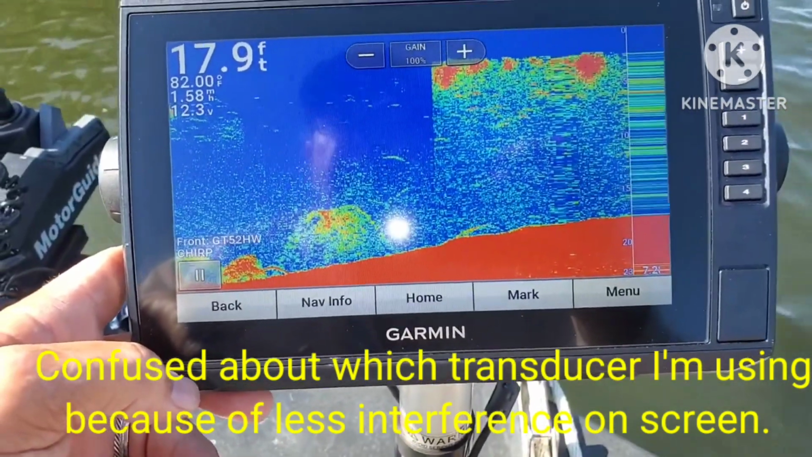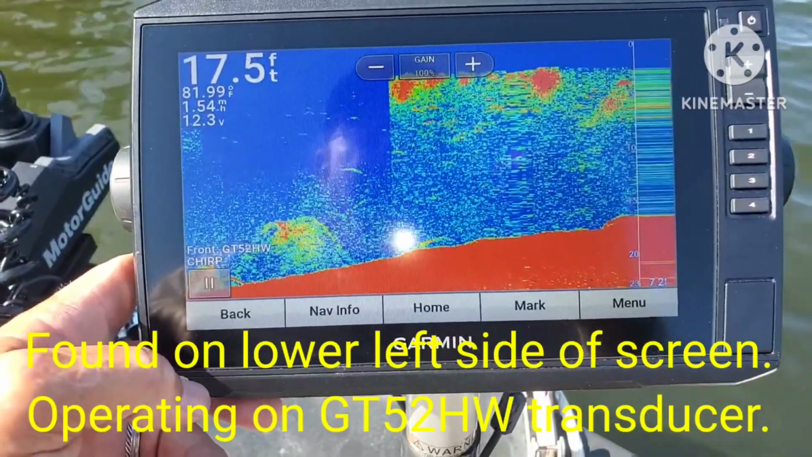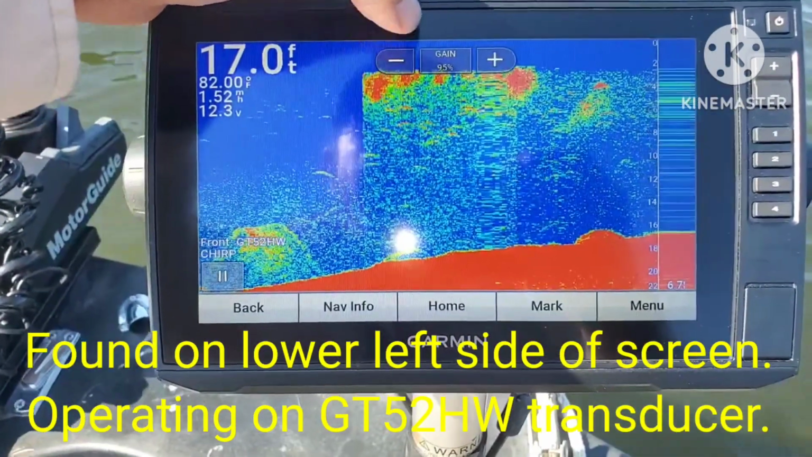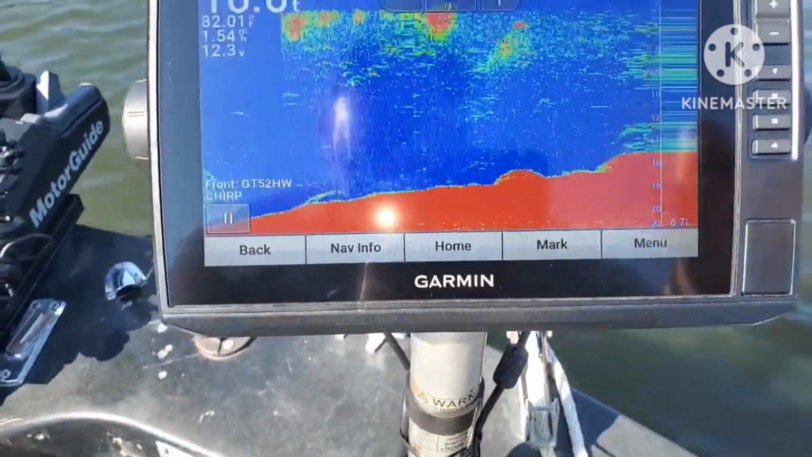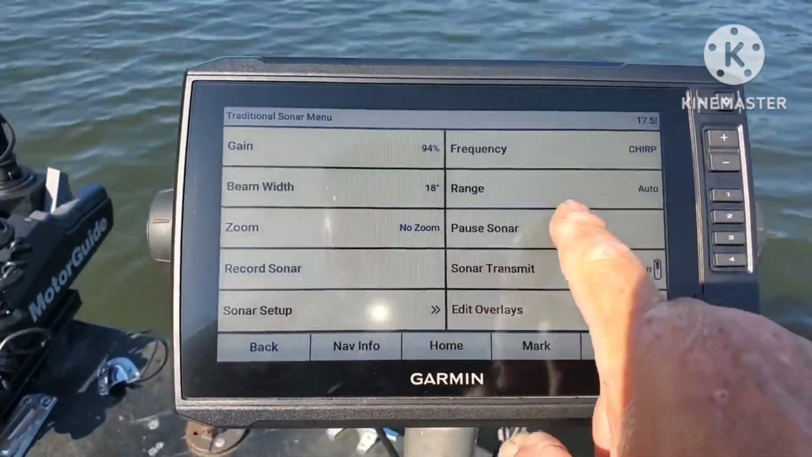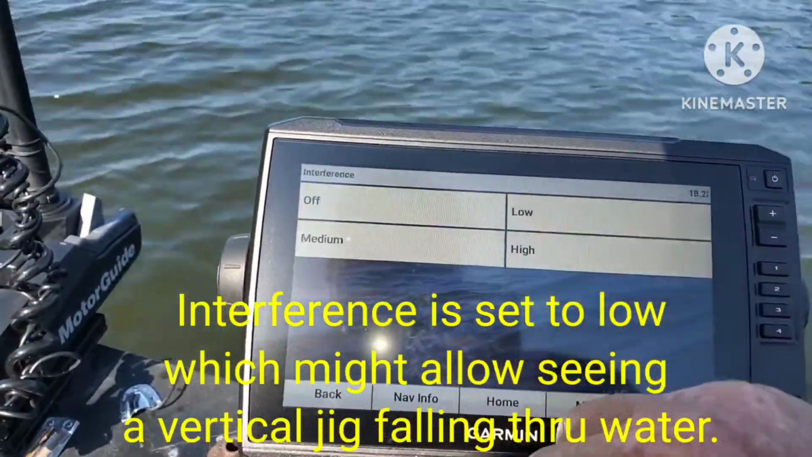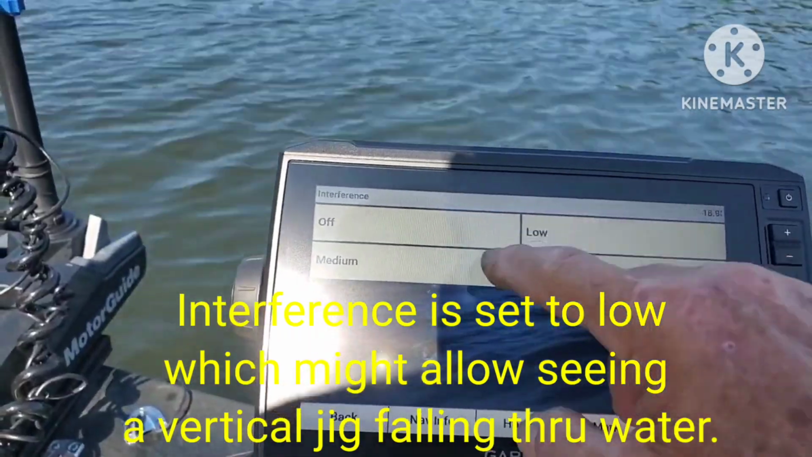Well, I'm operating on the GT52 high wide chirp at 100%. I do not have much of any filters on at the moment. Let's go back to the interference and go medium.